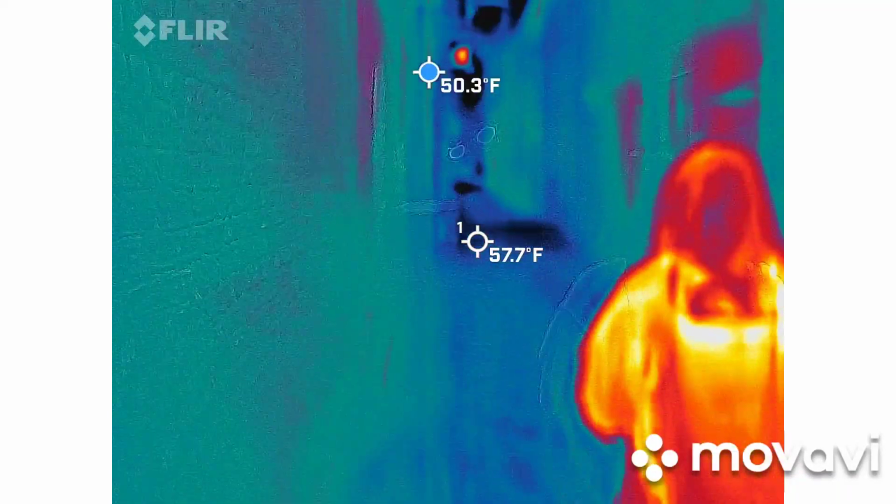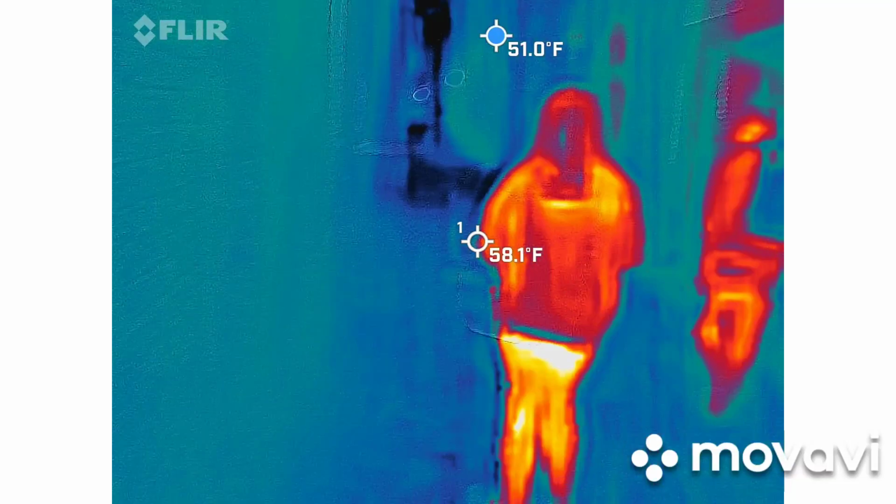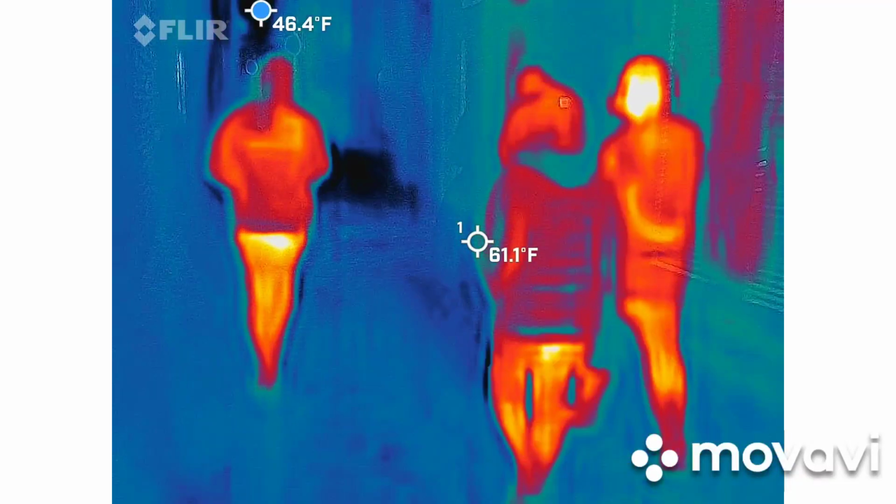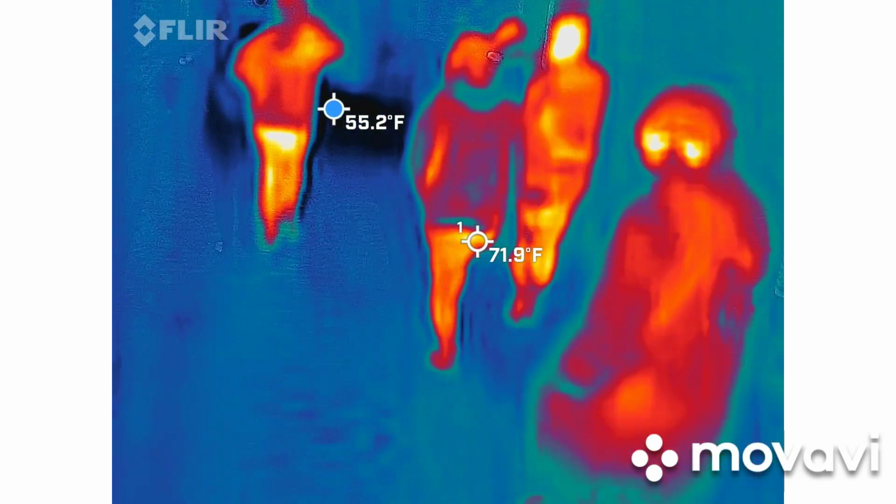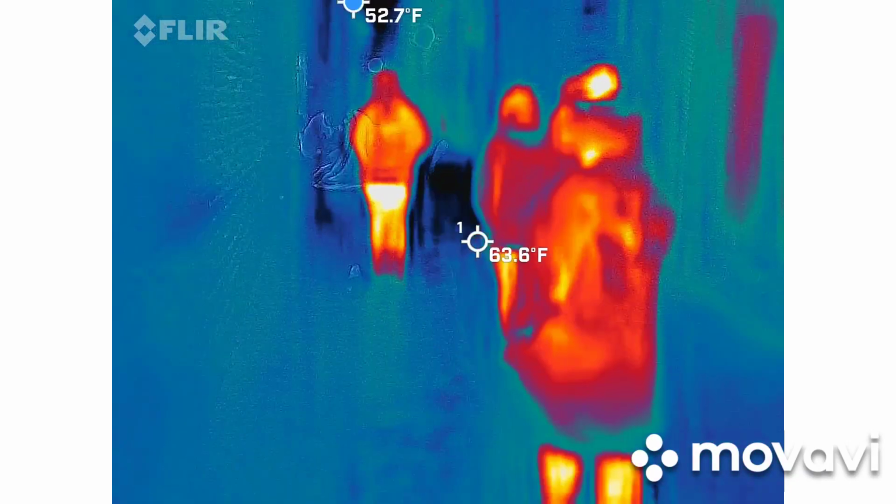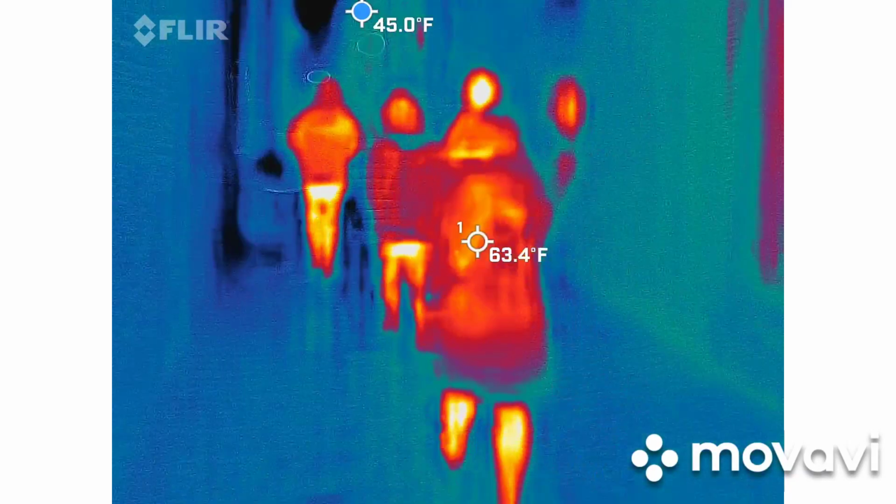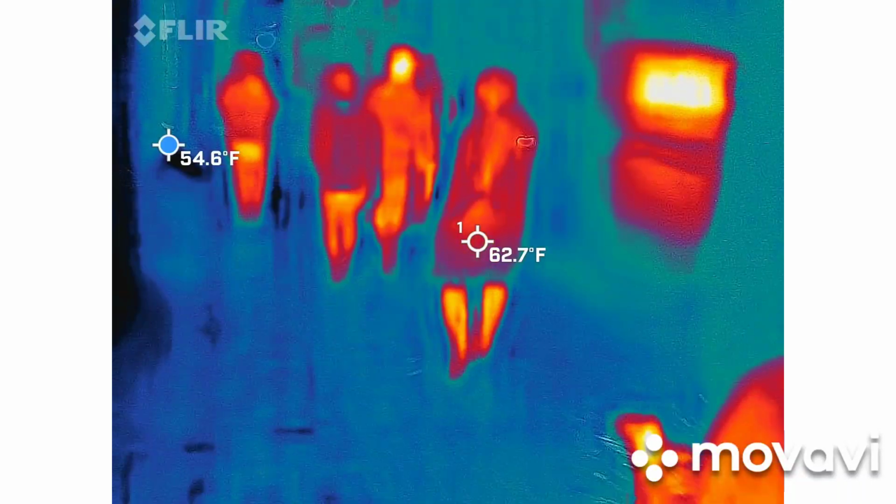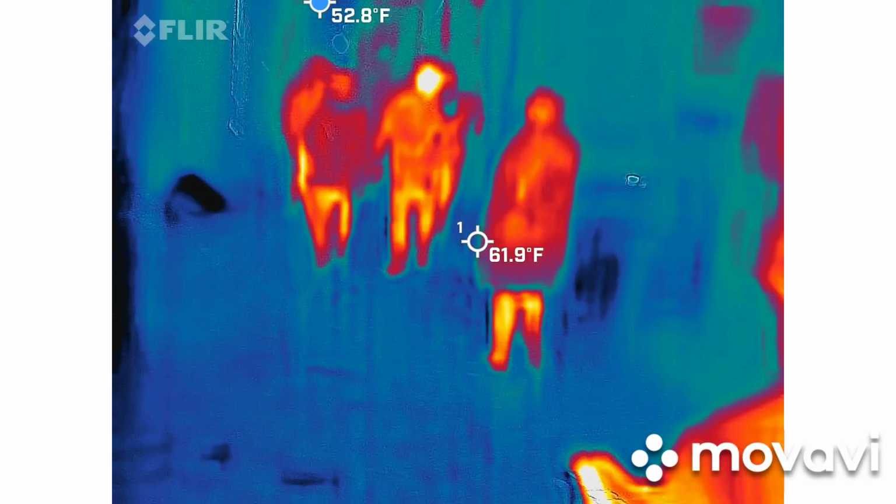So basically, the big number on the front is going to tell you the main reading. It's still reading, it's just not making all that noise. Is there a way to turn the light on or no? No, it would have to already be on.